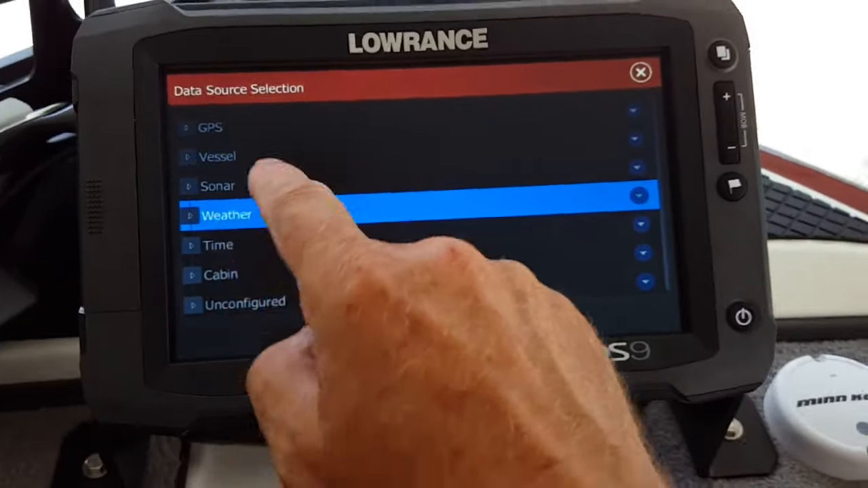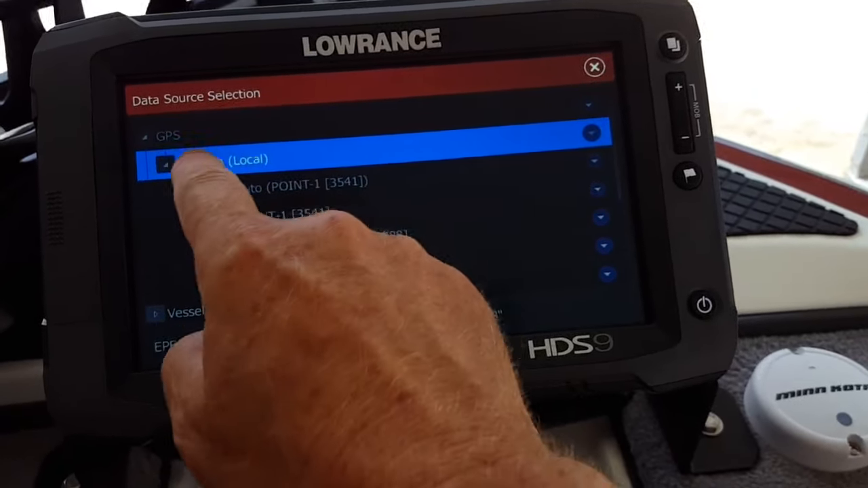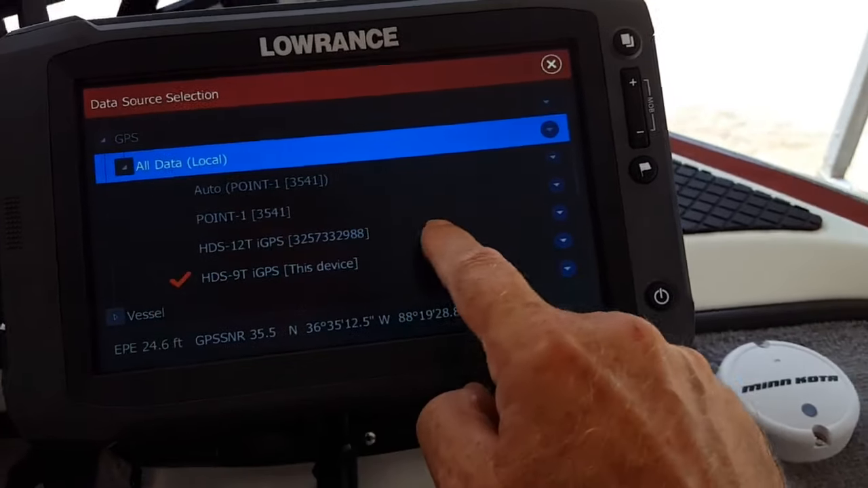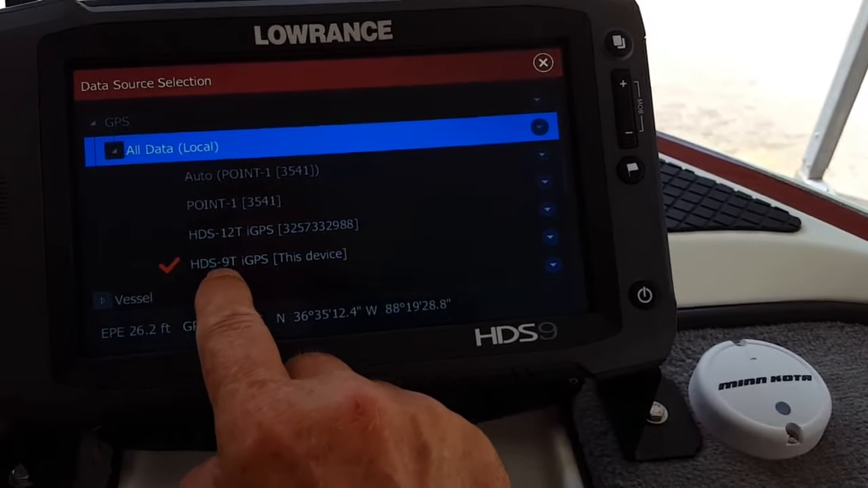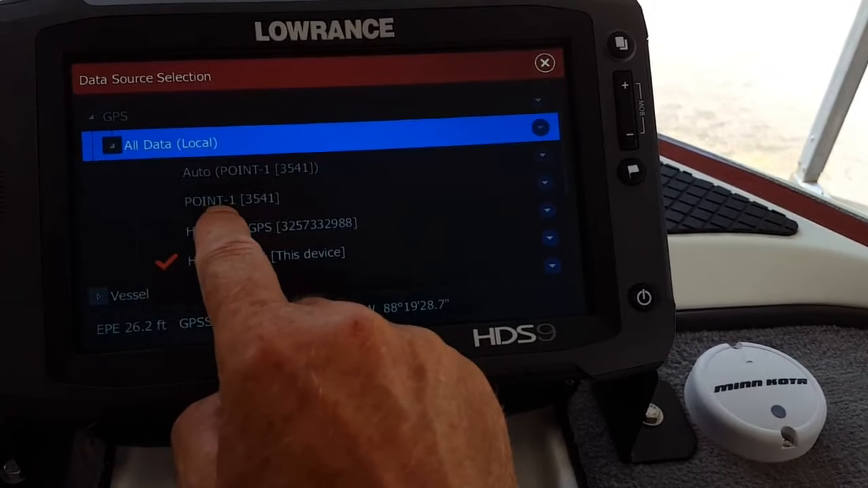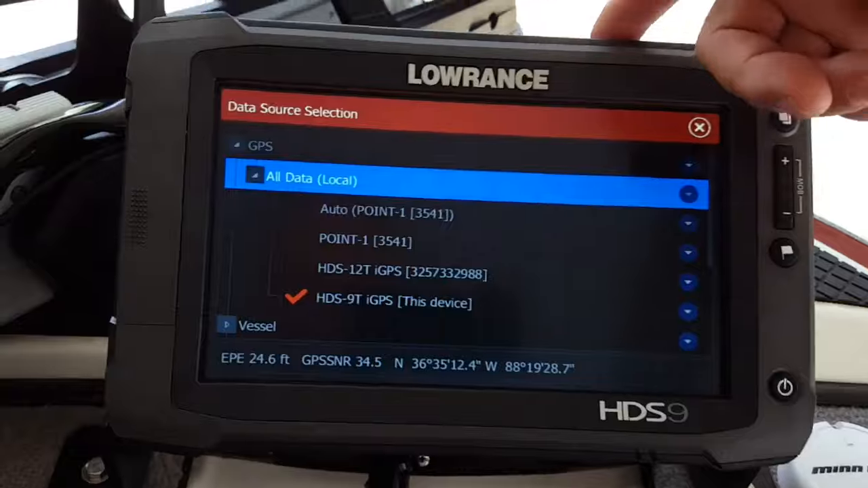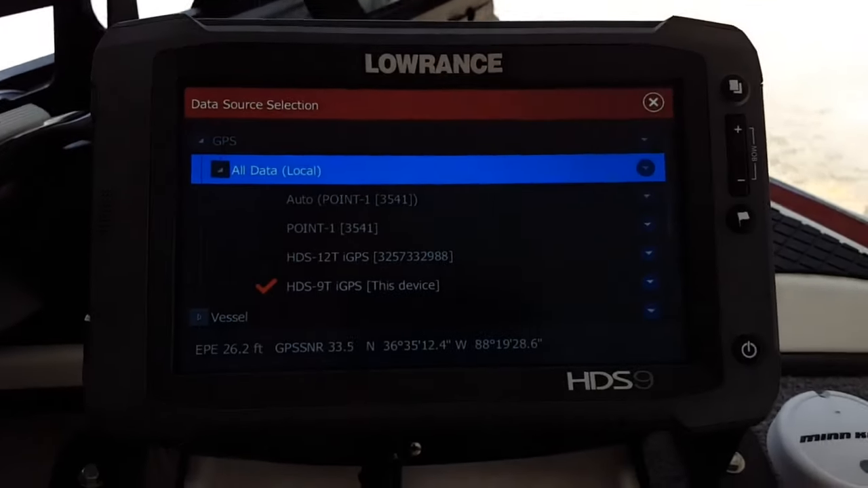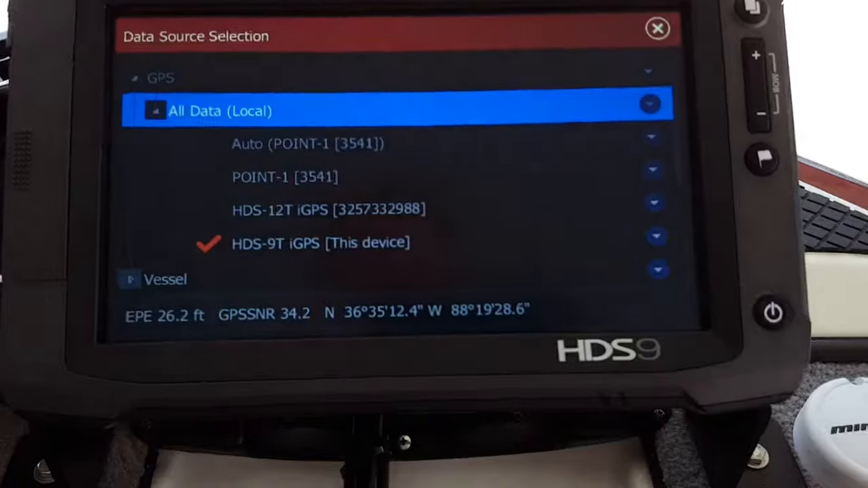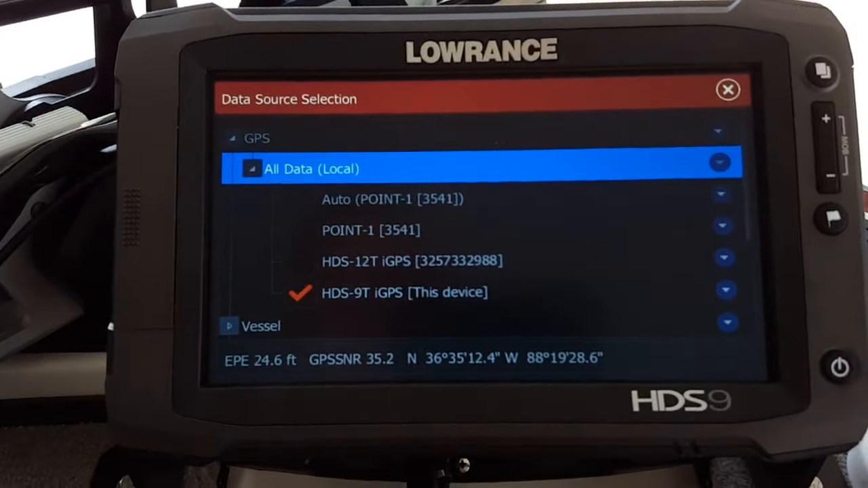So just to recap it real quick, you come up here where it says GPS settings, it says all data normal. You open the data up on GPS settings, you expand the GPS setting, and it says touch 9. You don't want point 1 up here because you want to use the antenna off of this touch 9 unit instead of your point 1 that's mounted in the transom of the boat. So that's the reason why I've got it set this way.